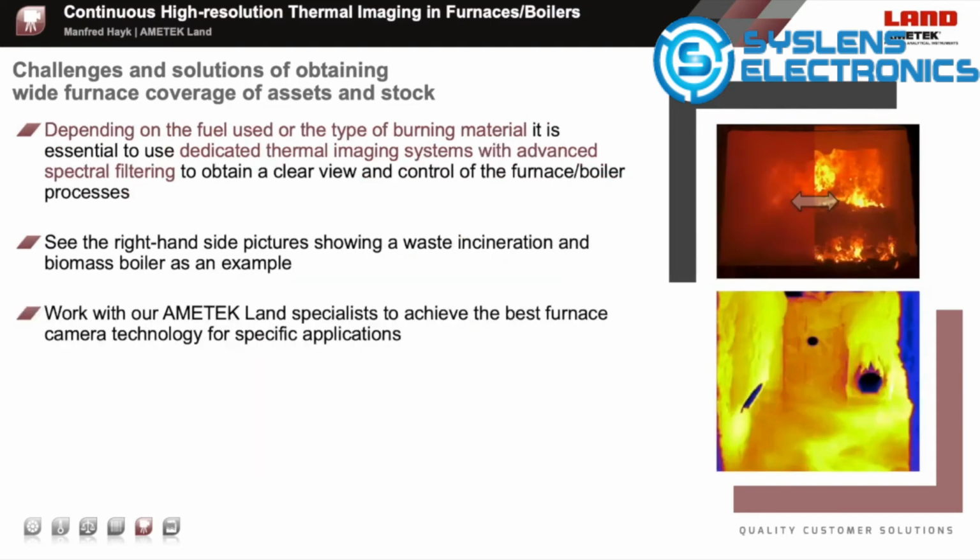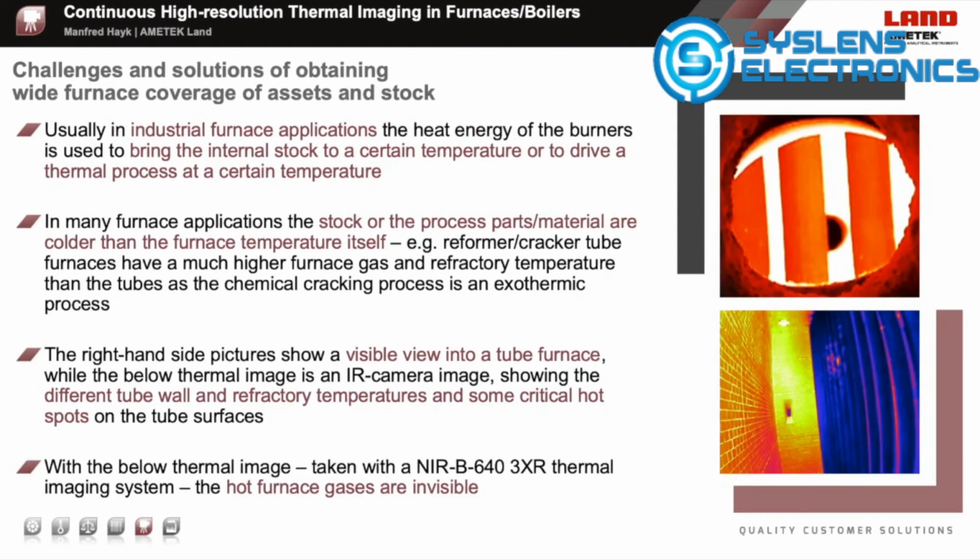Following up on the former slide, depending on the fuel burned or the material incinerated, like in waste or biomass incinerators, it is essential to select the right spectral response and camera system for dedicated applications. These right-hand side images show a visible image of a waste incinerator and a thermal image into a biomass incinerator as examples.